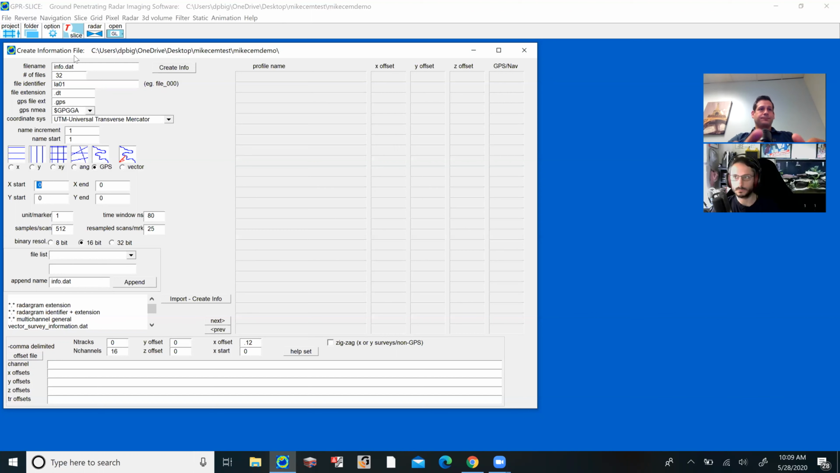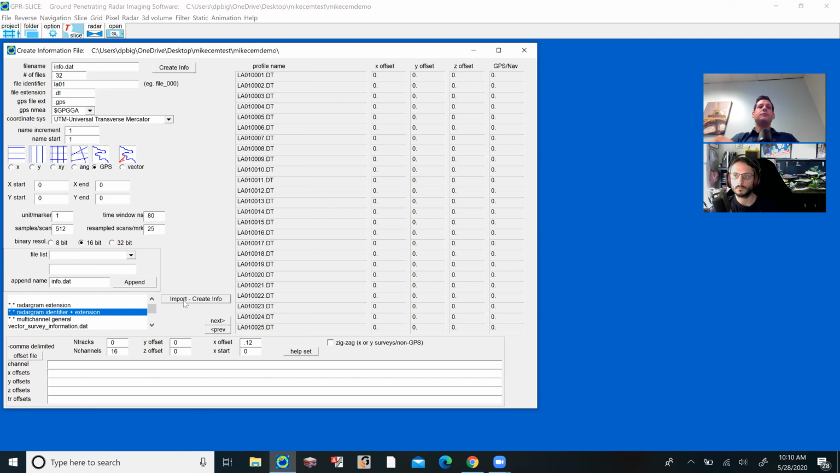So in our case, we collected it with a DS2000 GPR. It's a dual frequency system with a 700 megahertz and a 250 megahertz antenna. And we applied a GPS integration with it. So all we had to do was walk our paths, and it collected the locations of each data point. And so what we have to do is just identify where our lines are within the folders. All we do is literally put the radargram identifier plus extension, and press import.